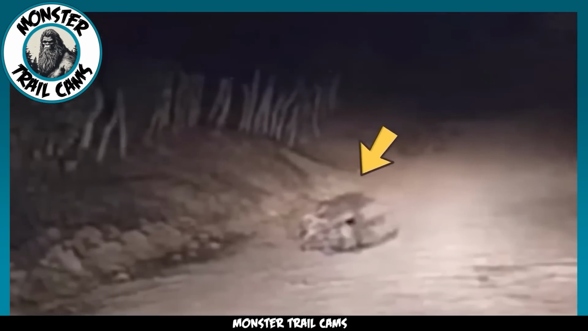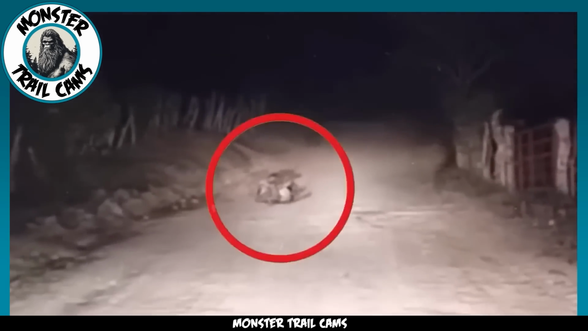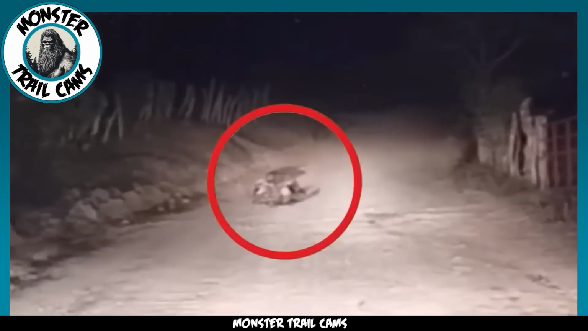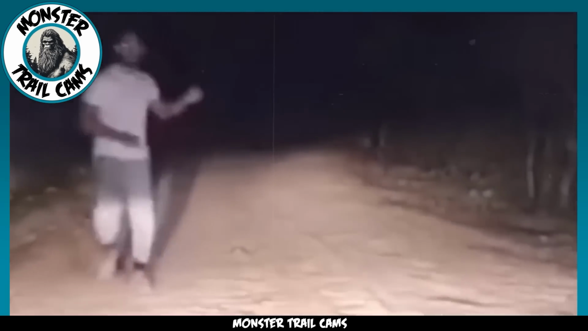Its movements are awkward. It could be that the creature was injured, maybe struck by a car. The young men didn't stick around to investigate. As soon as their friend got back in the car, they sped off in the opposite direction.